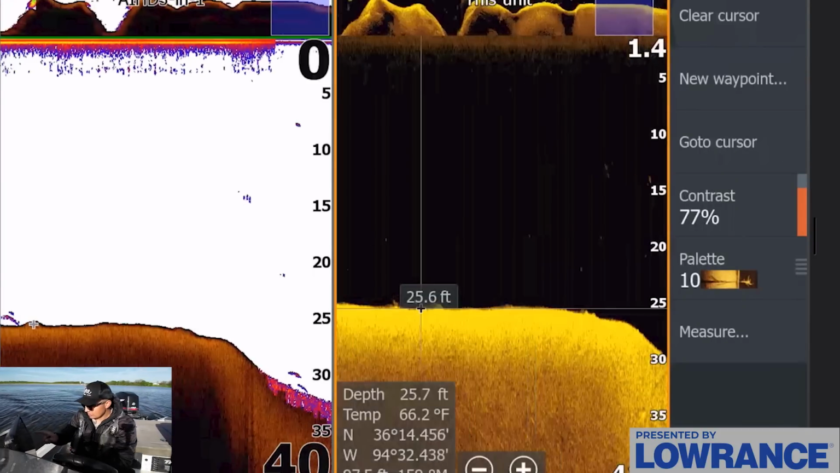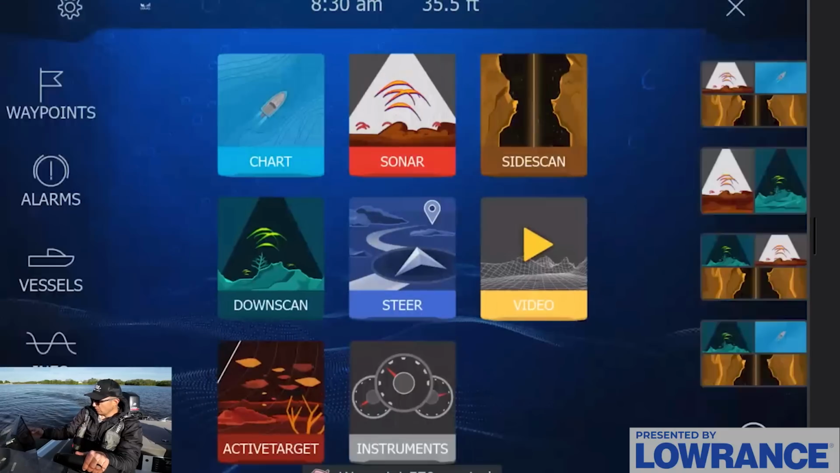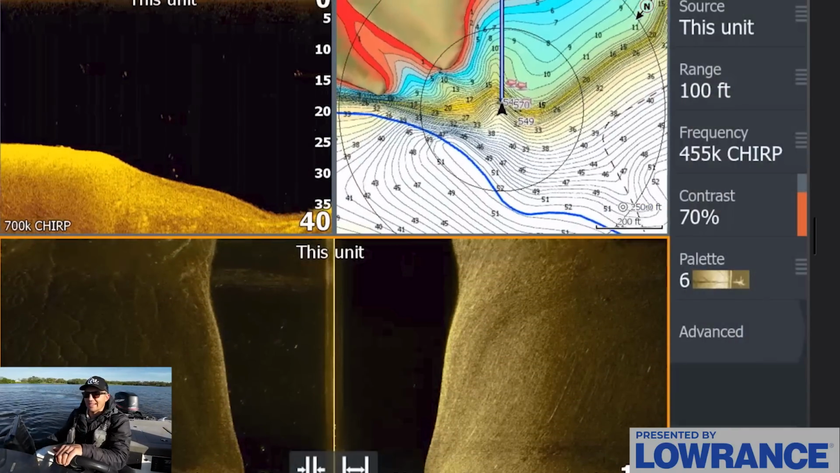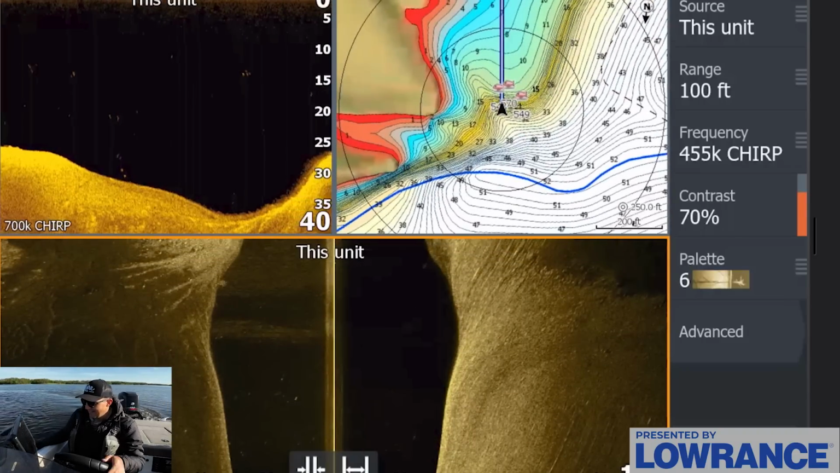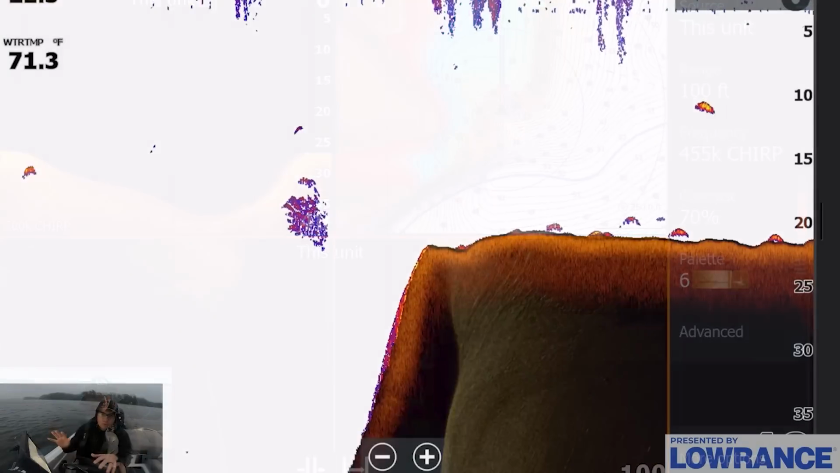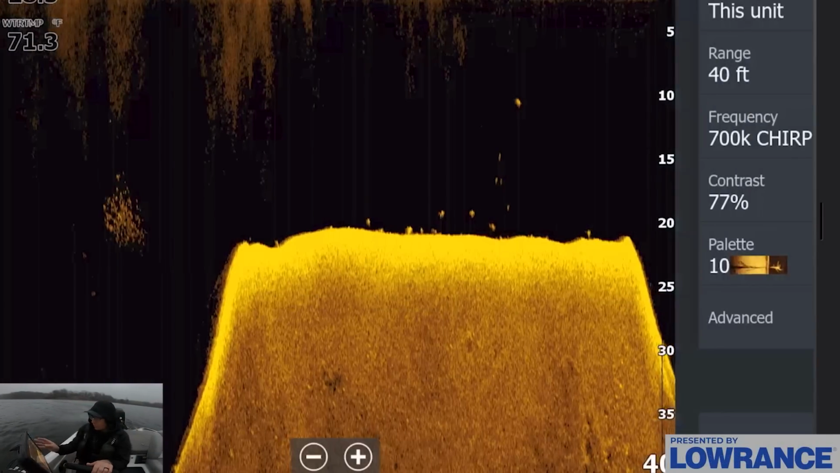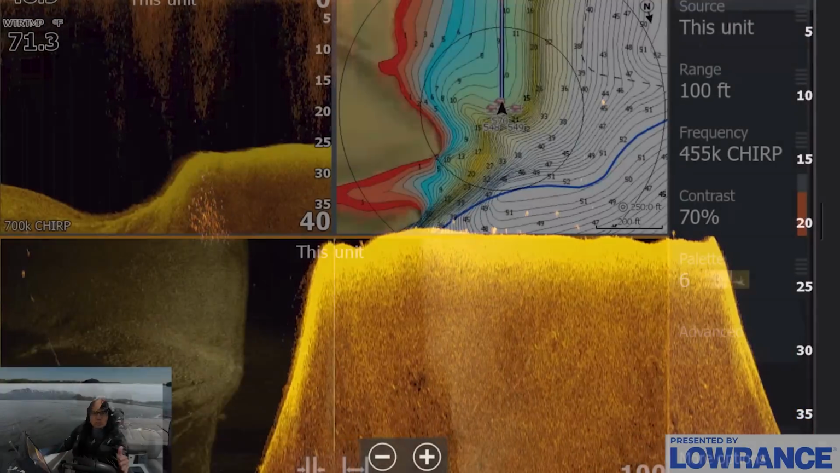So let me mark that actually just to kind of have that as a point of reference. Oh, that doesn't really help because I have those other fish icons there. So as you can see, there's not nearly as many fish as there were here in the pre-spawn, and the fish were stacked here. I'll show a screen recording of what the fish looked like from my last time I was here. That was like in February, but it looks like there aren't as many fish on this right now.